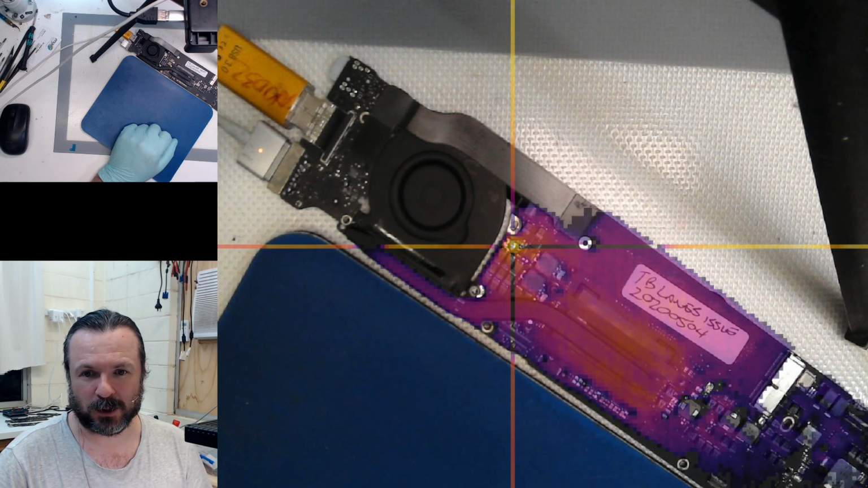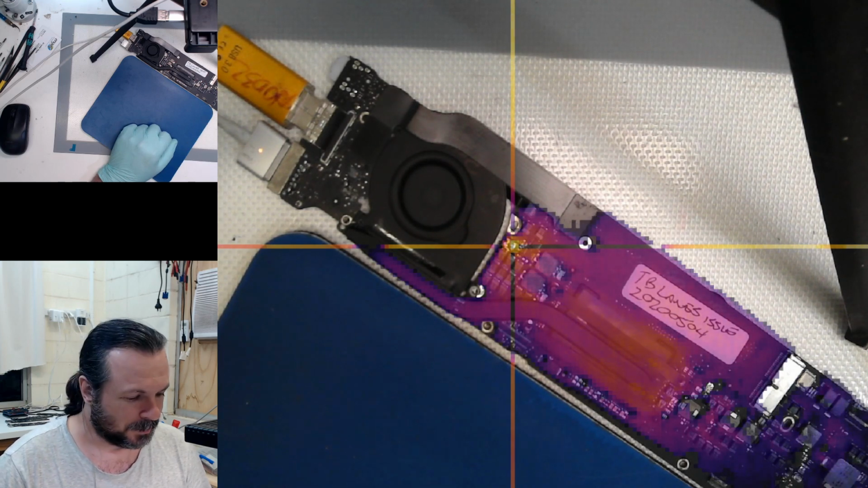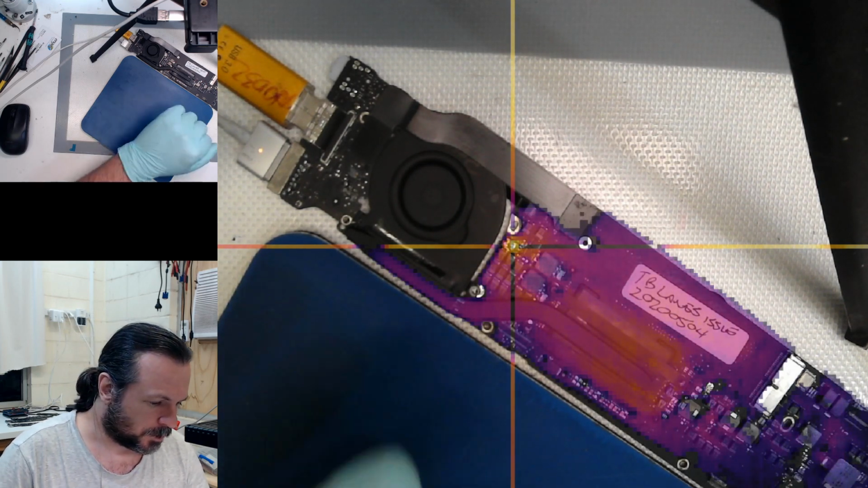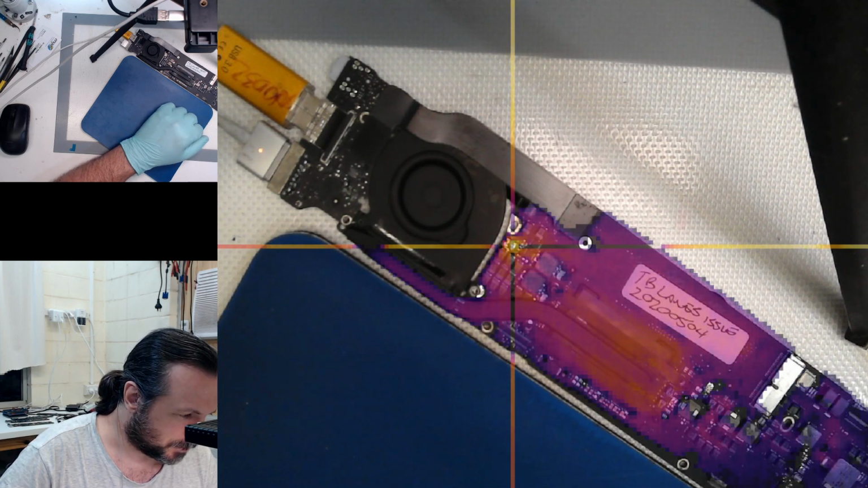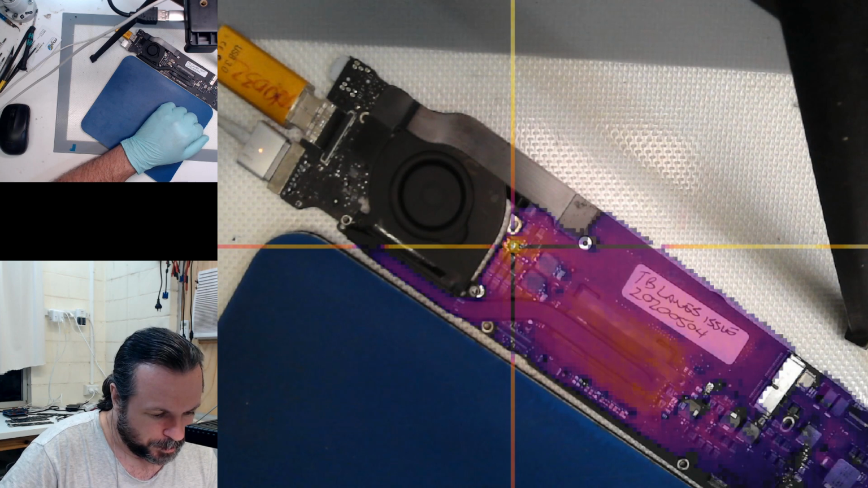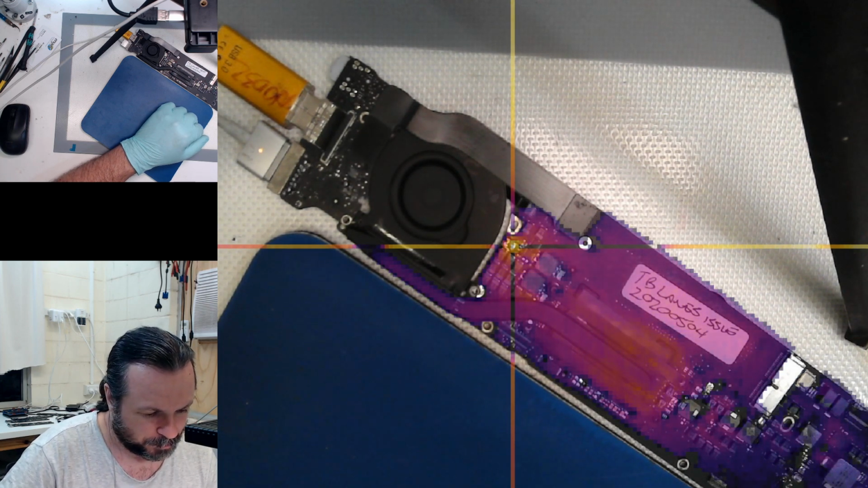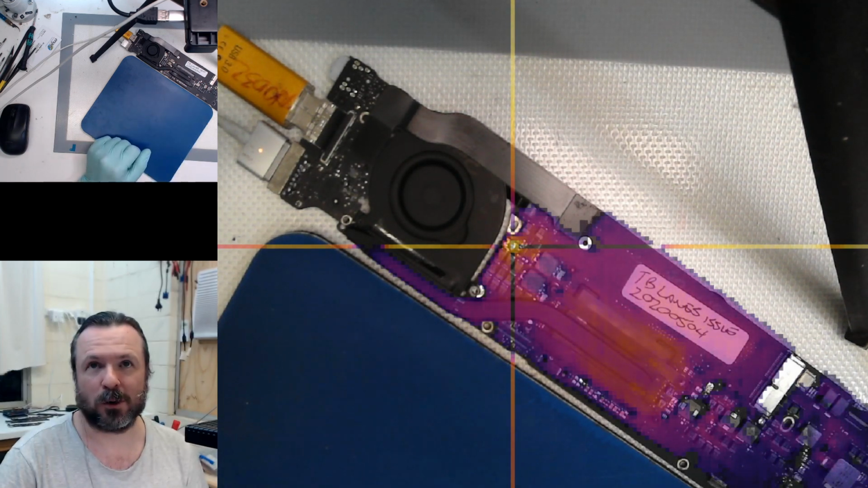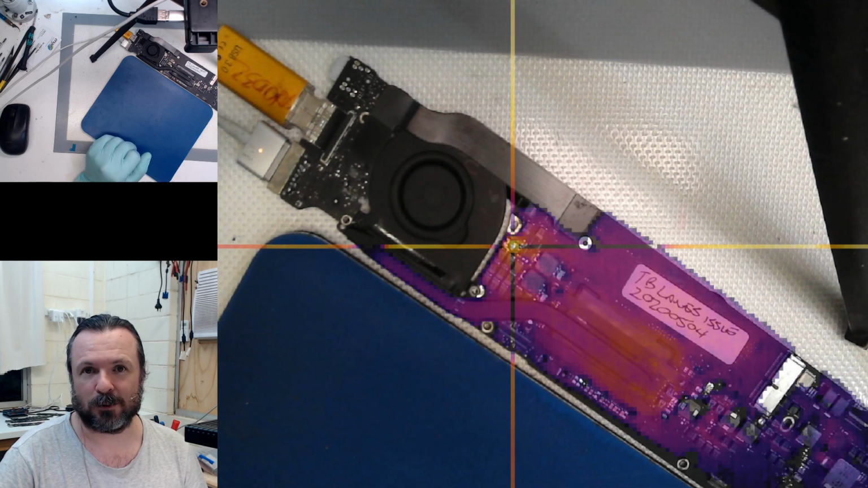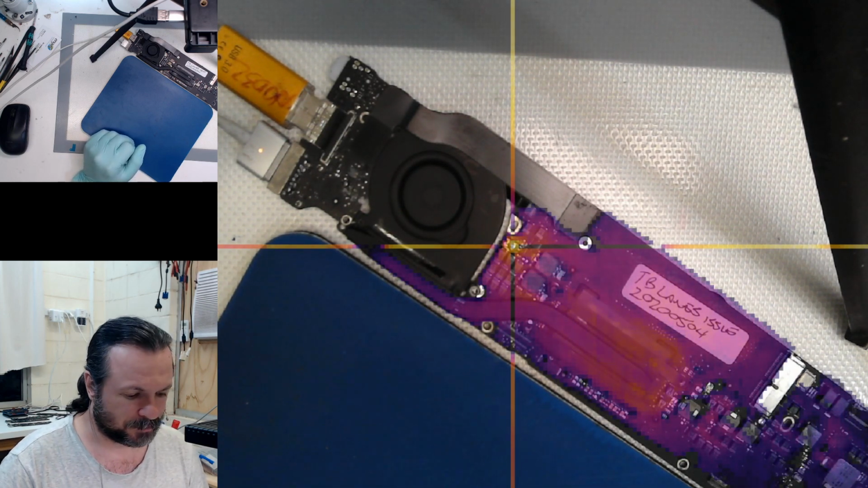About 200 milliwatts of power. Thank you, Enrico. Appreciate that. Yeah, so 200 milliwatts across a 1206, so that's 3 by 2 millimeters, a 6 square millimeter area. Plus, it's also probably been drained very quickly by the board itself. So I'd say that's pretty good, nicely sensitive. Yeah, so definitely, I'm happy with that.